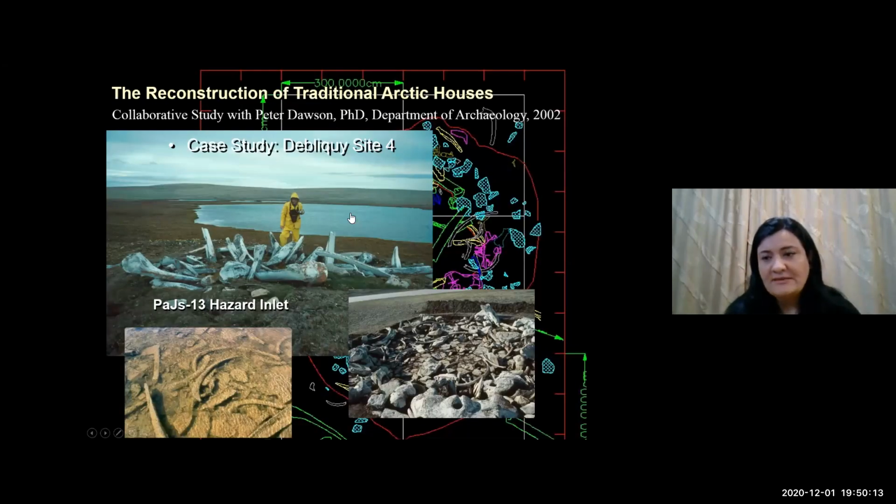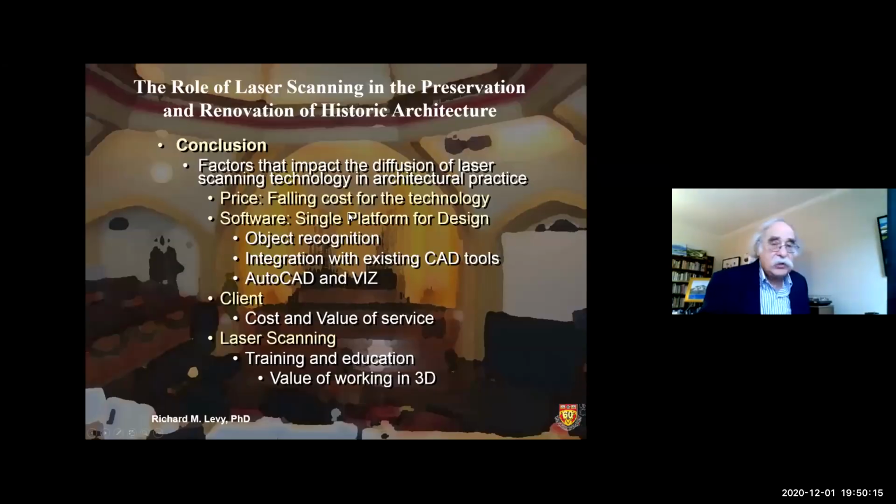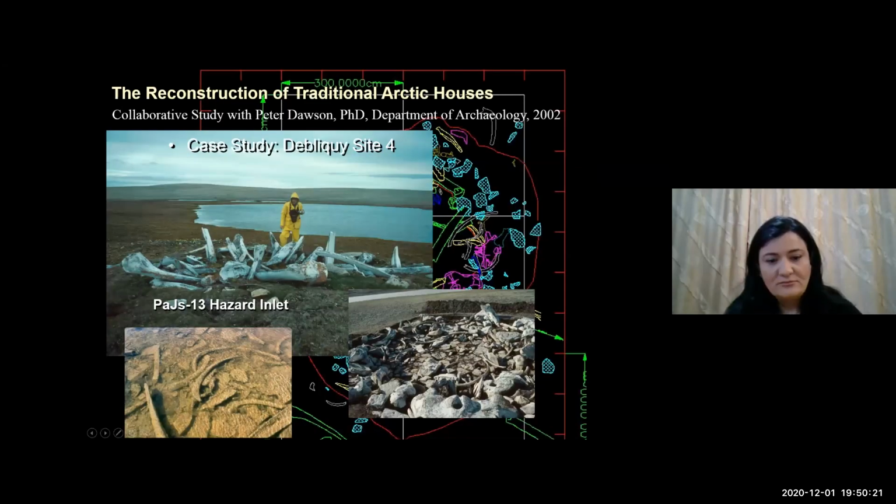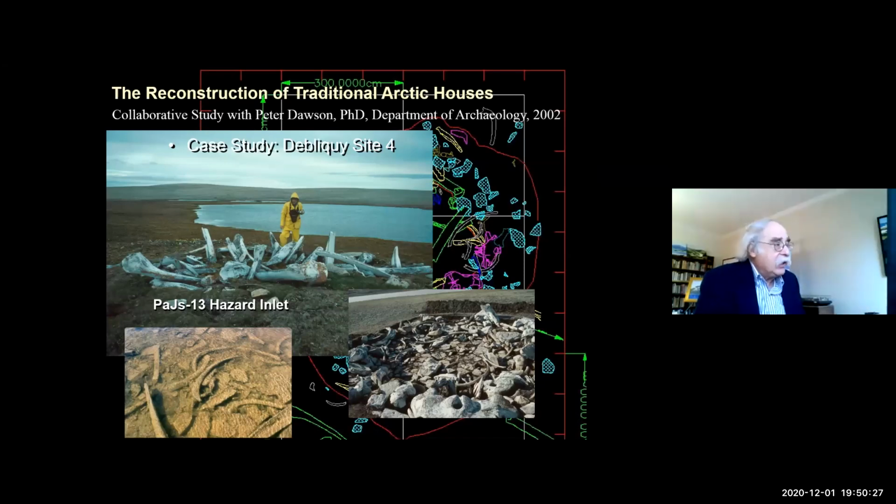I'd like to look, if there's time, at some archaeological sites. Do we have time? Yes, we do. Okay, just stop me. This is a site in the northern Arctic of Canada, and it's the location of traditional